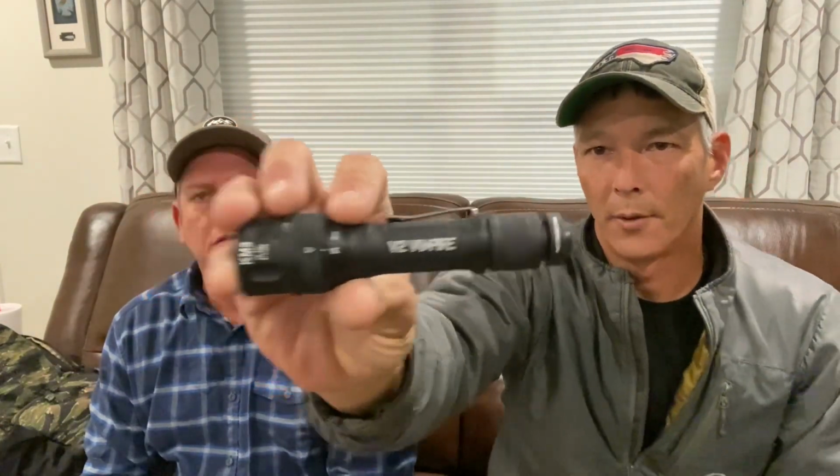As far as a pocket light, this is an older Vampire unit, a V2. It works really well and works off the same principle. I've got white light if I want to use it. Actually, it's on IR right now, so that would be the IR setting. Then I can just rotate the bezel and I have the ability to go to white light. So Surefire does make some great products with regards to IR and white light considerations.